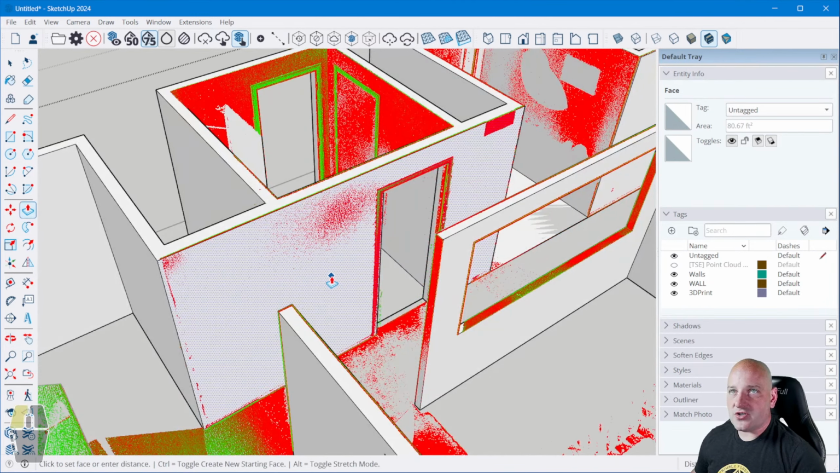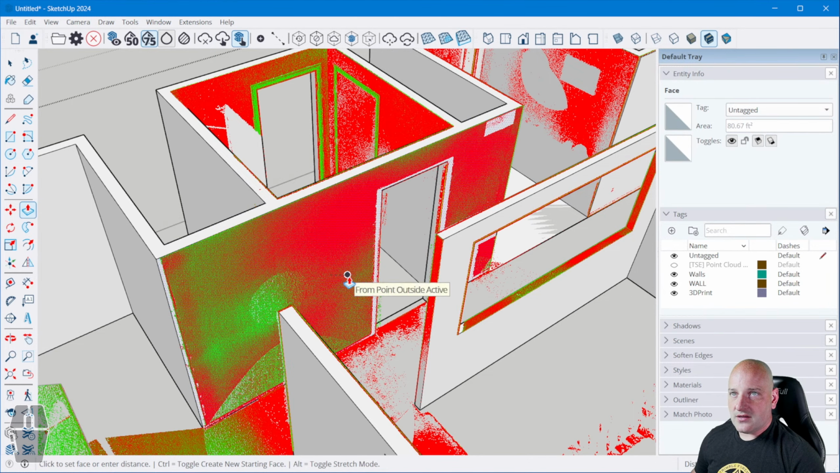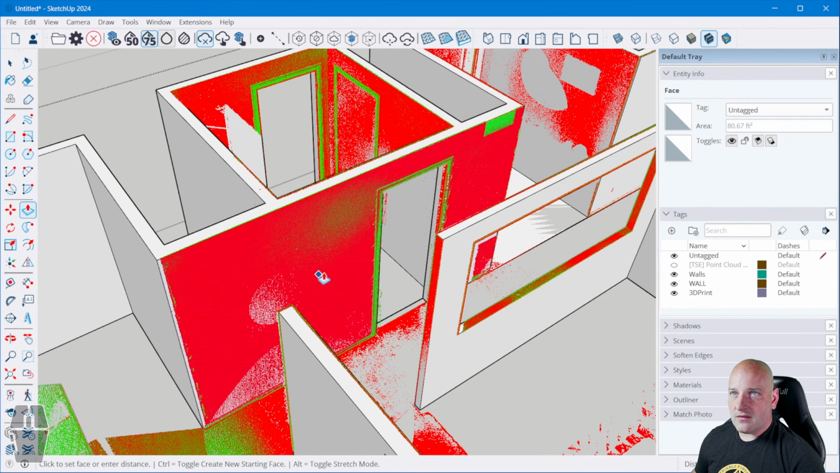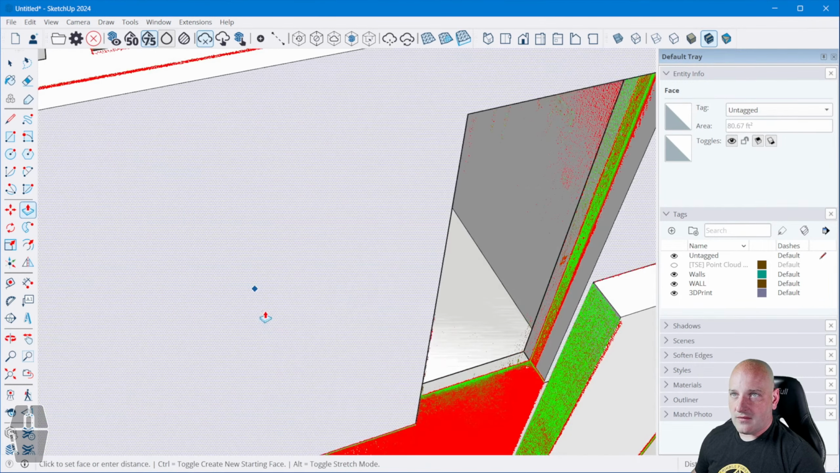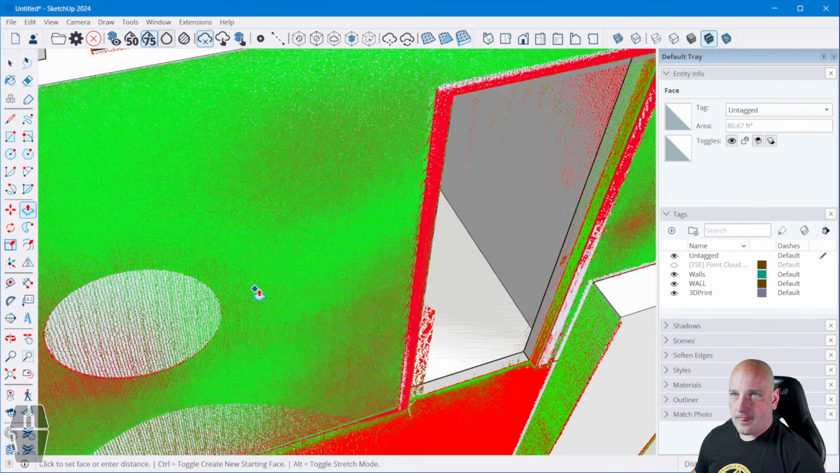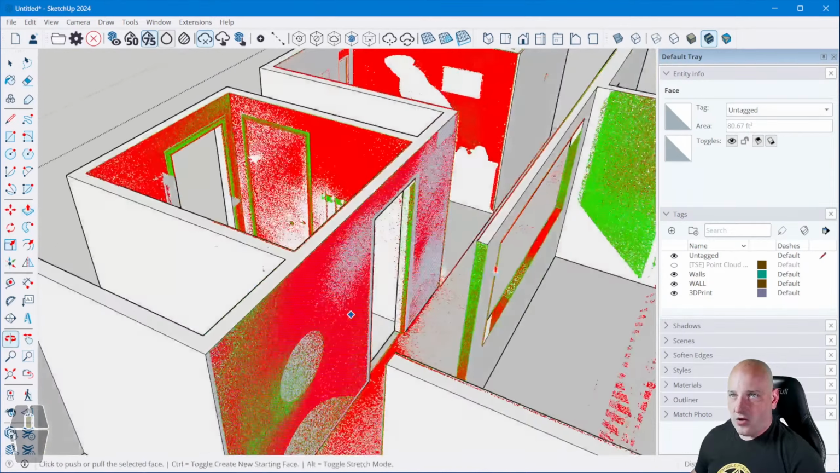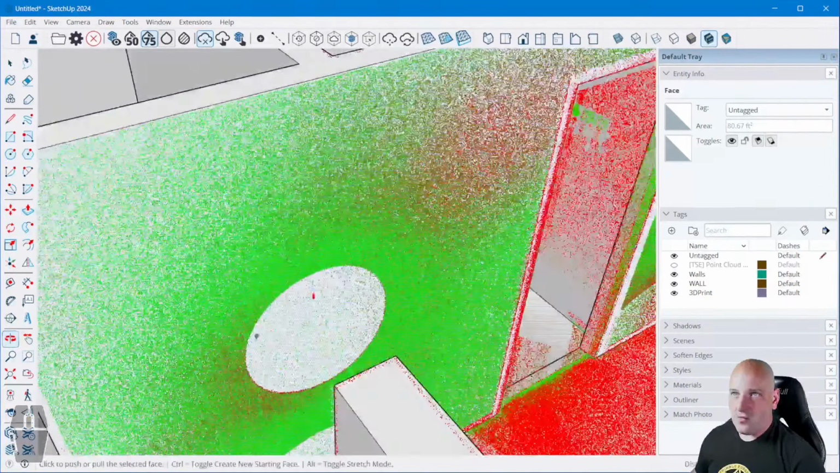So what I'm going to do is push-pull this so that I start getting more green to it. There we go. And now most of that wall, or at least a significant amount of that wall, is now within 1 centimeter